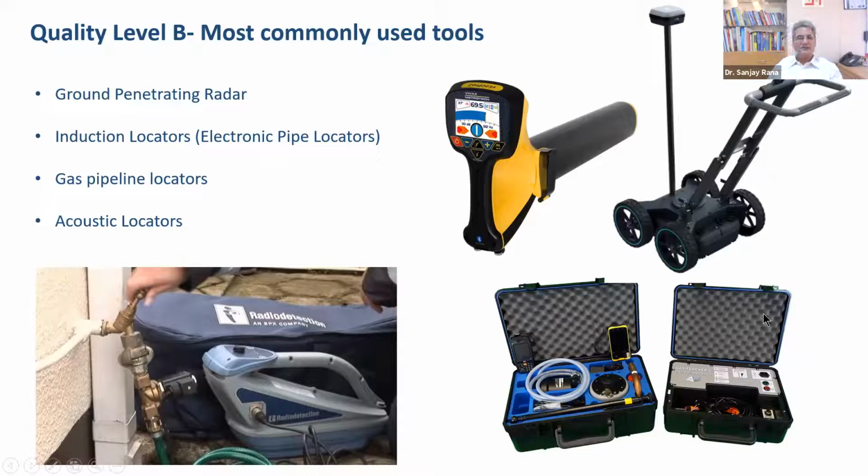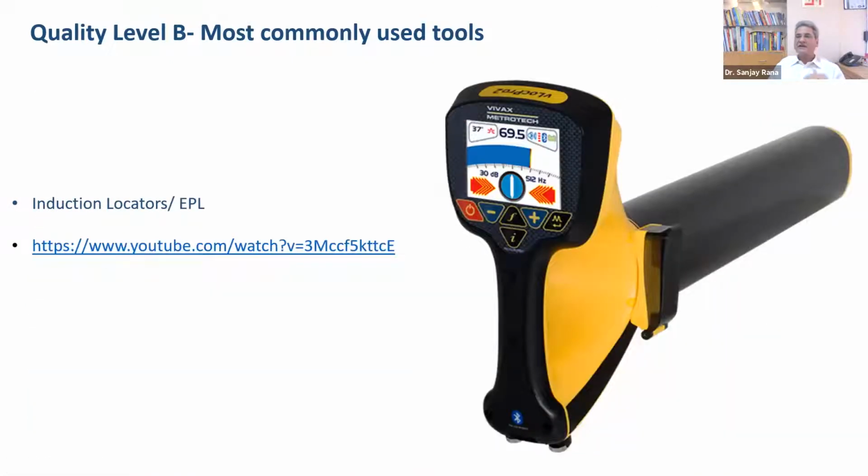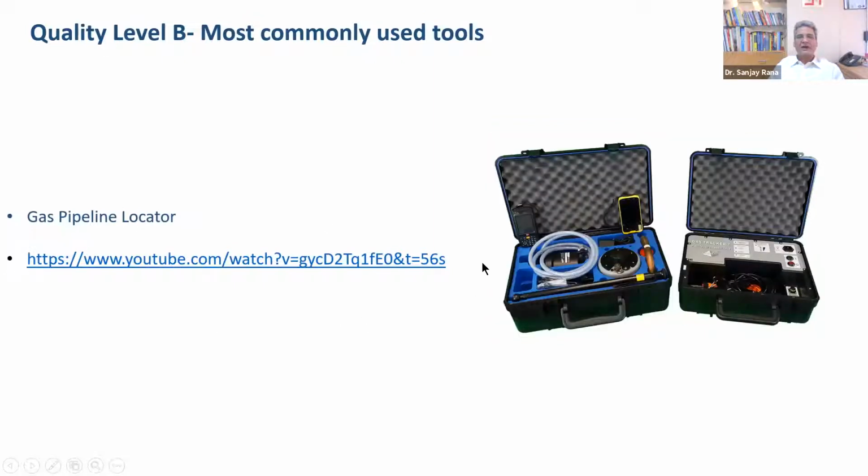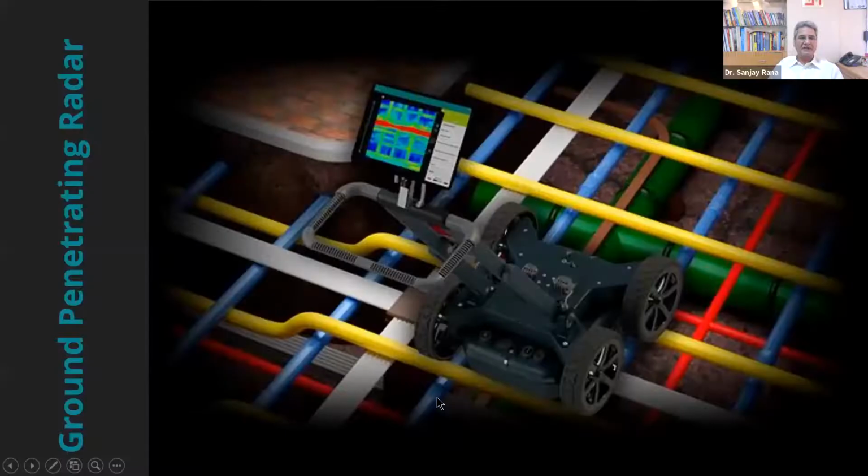These are the tools. As I said, I'm not going into details of these tools, but in this PPT itself, I have put the links. So for example, you have a link here. You can go for induction locator if you want more details about it. For acoustic locators, you can go for this link. For gas pipeline locator, you can go for this link. So for all the methods which we are going to talk about in SUE, you have very good information available in the public domain. I have put the links here.